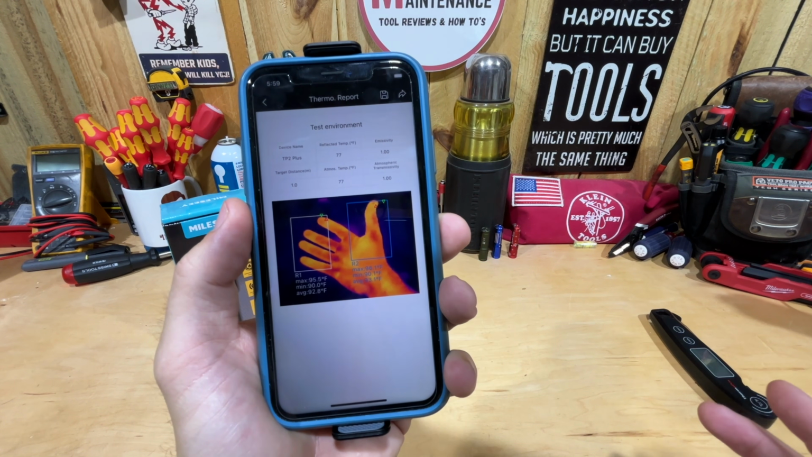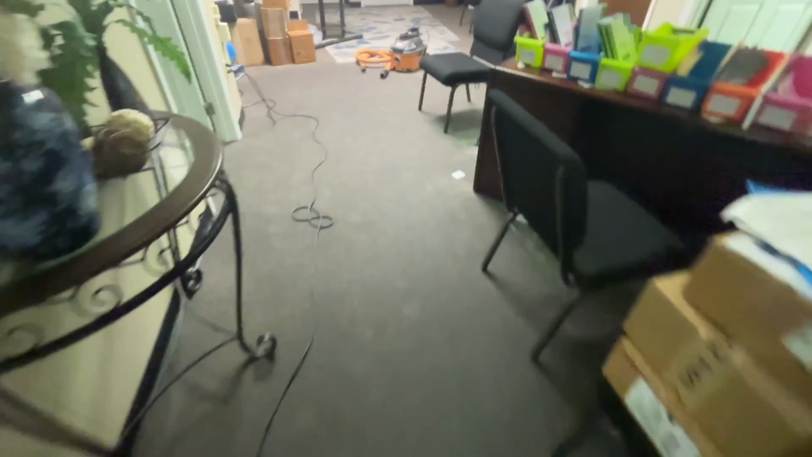But let me go ahead and show you a couple examples. So I was looking at a job for a customer where they had some water damage in a basement office suite.